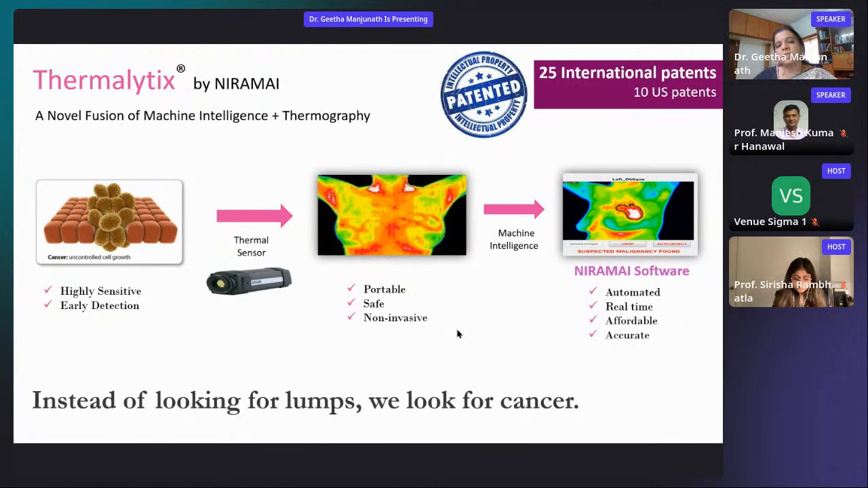So what this does is, if there is an abnormal tissue, an abnormal cancer cell, it multiplies at a much more irregular, accelerated rate compared to the rest of the tissues, and that results in an increase in temperature, an increase in blood flow to the area, and that is something that we've tuned our algorithms to detect accurately and say which area is likely to be abnormal.